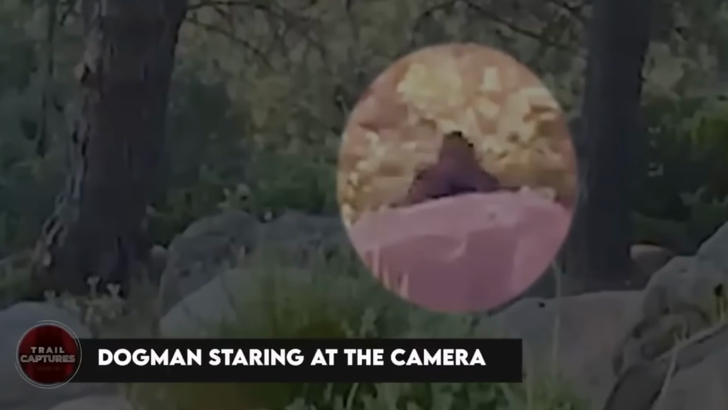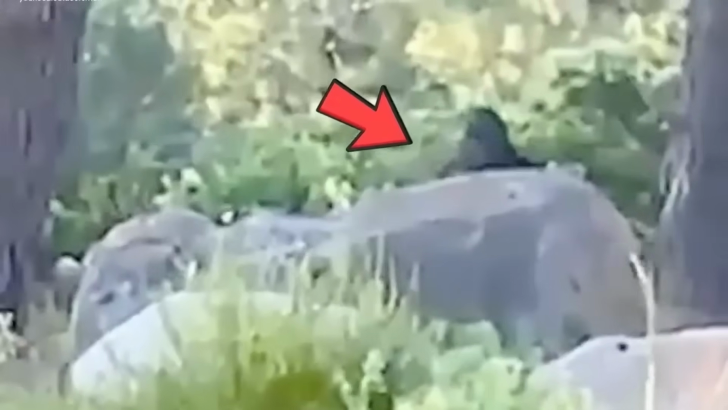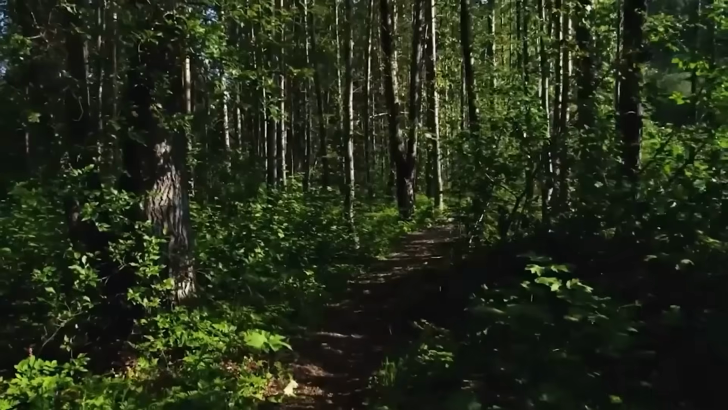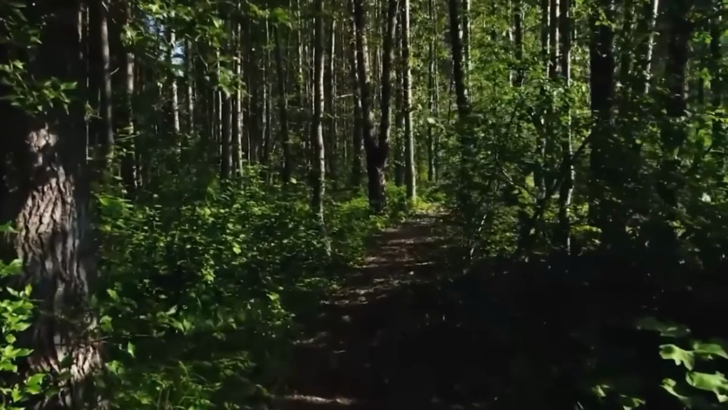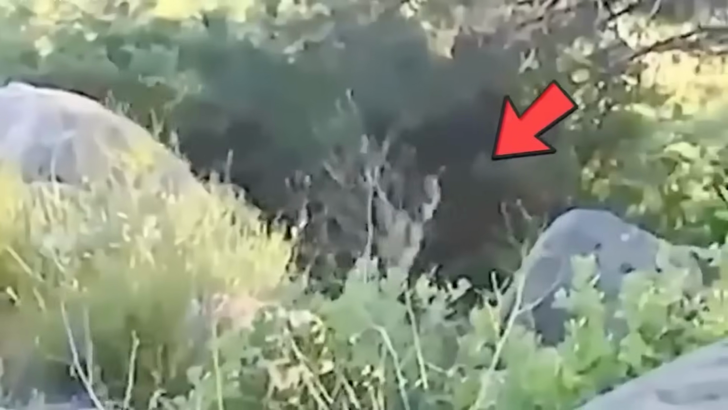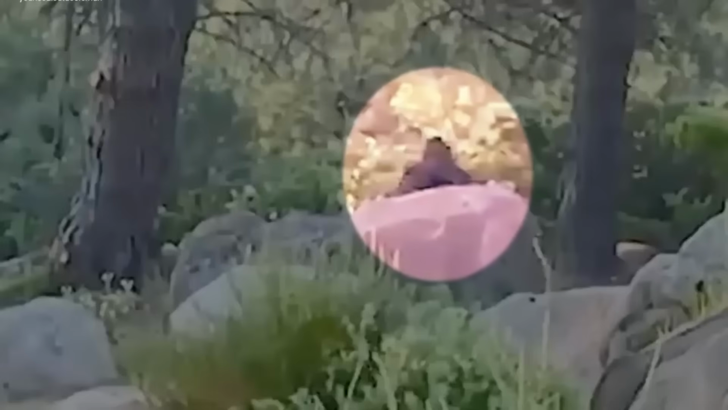Dogman staring at the camera. In the woods during the day, the camera saw something mysterious. A dogman, a hidden creature among the trees. The camera focused on it, like an unblinking eye watching a secret dance between nature and this elusive being. As the camera got closer, the dogman's intentions became a mystery.